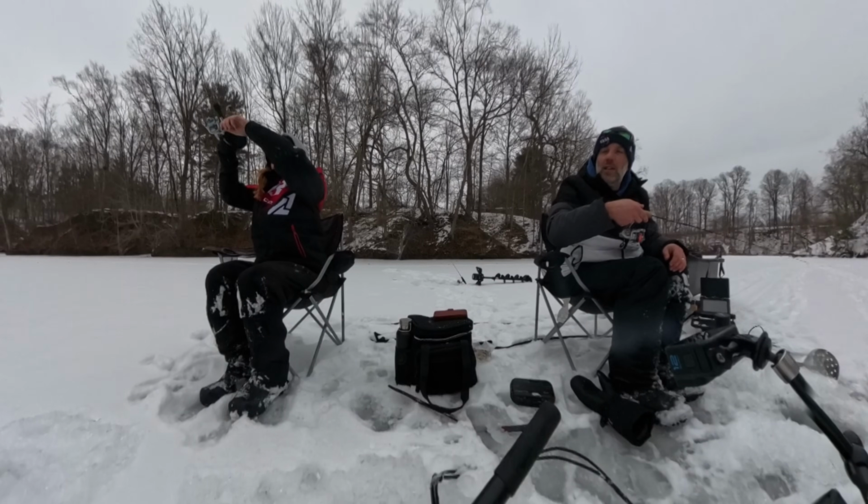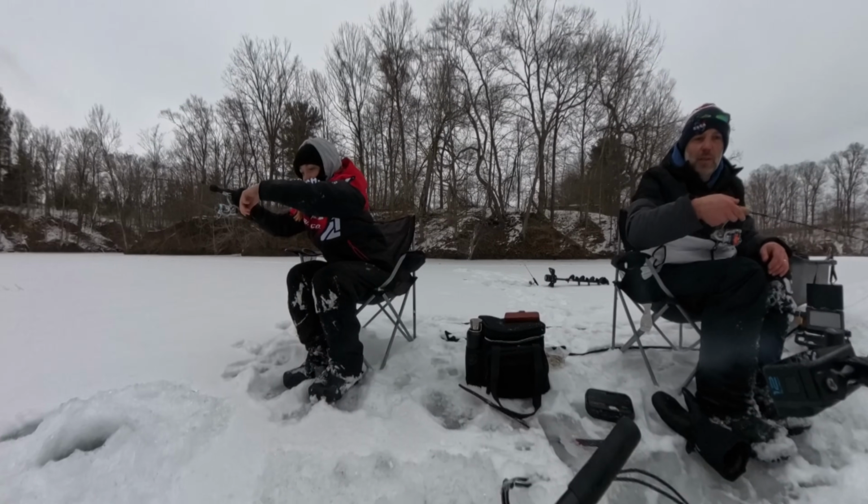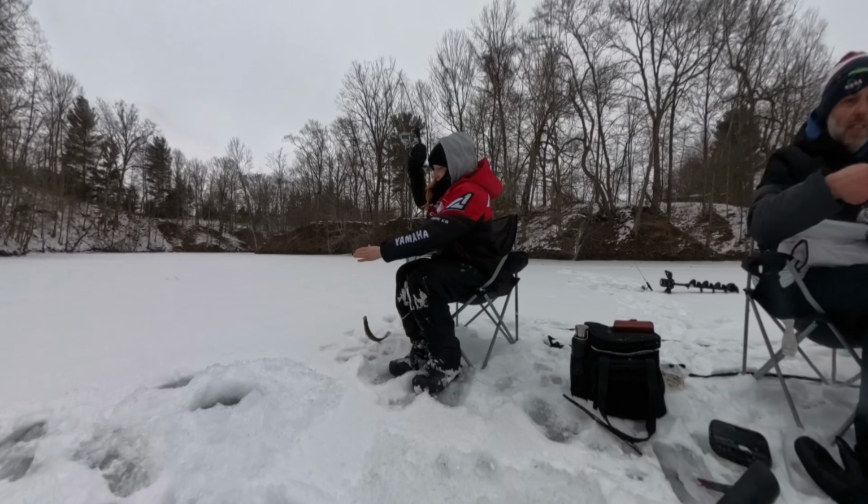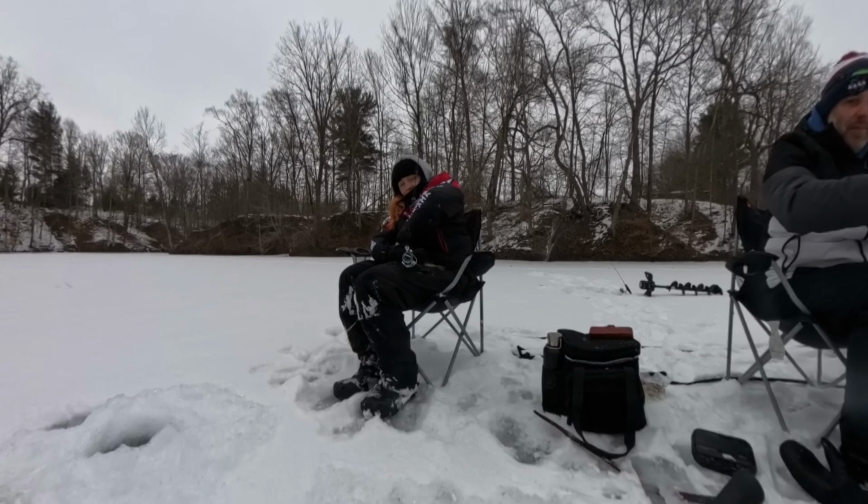Got him. There we go. That's a good one. Let's go, let's go. It's a crappie! Yes! I mean, it's not a bluegill, but we'll take them. Look at that.